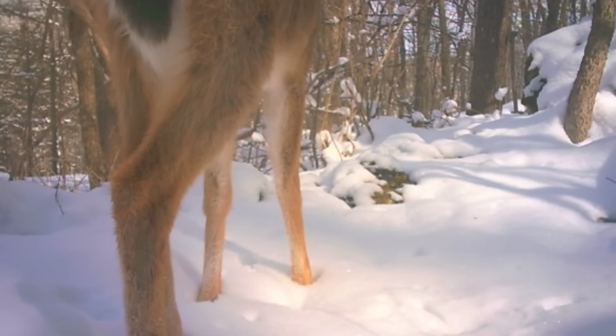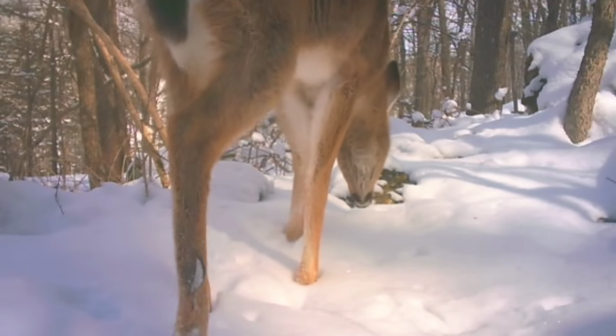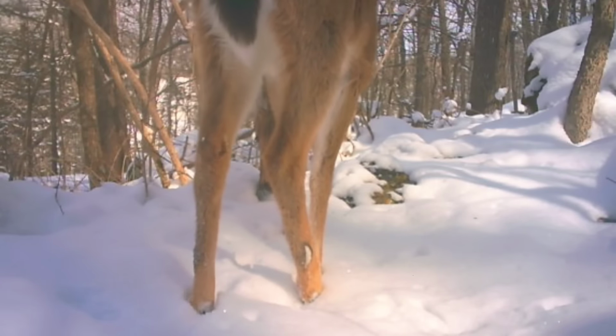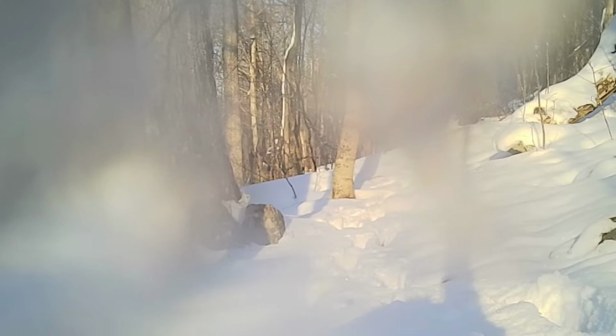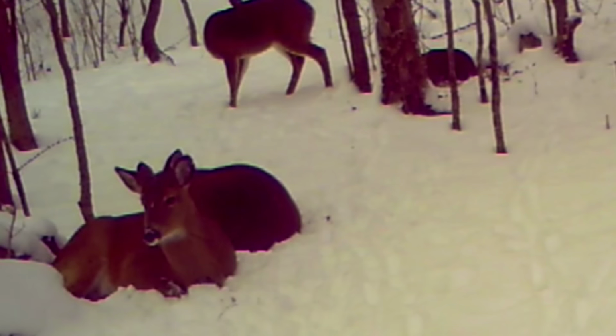And they travel these little trails, paths, just like the other animals. Cameras is frozen up, but I did get some pictures out of most of them. And these deer, they don't care how cold or how deep the snow is. They'll just hunker right down and lay down in it and rest. Don't bother them.